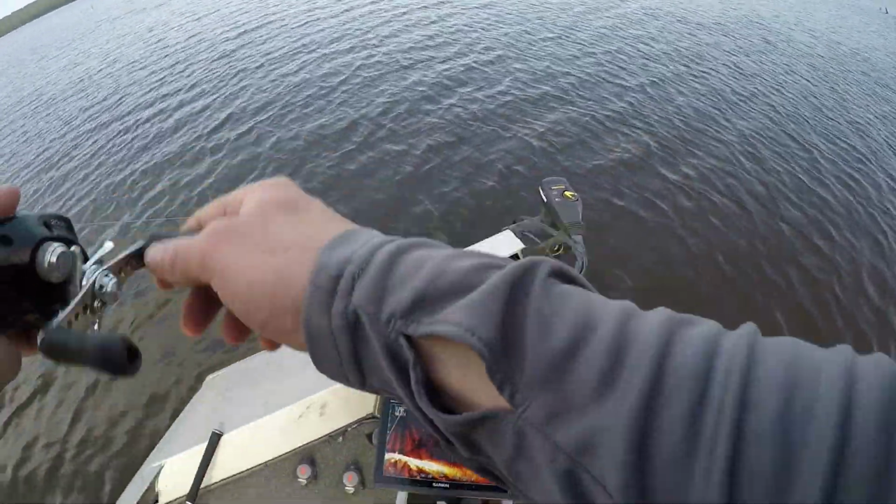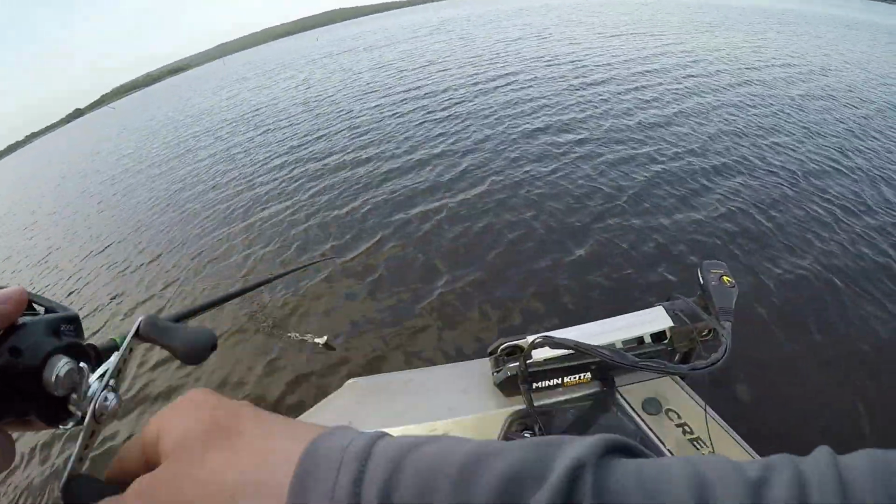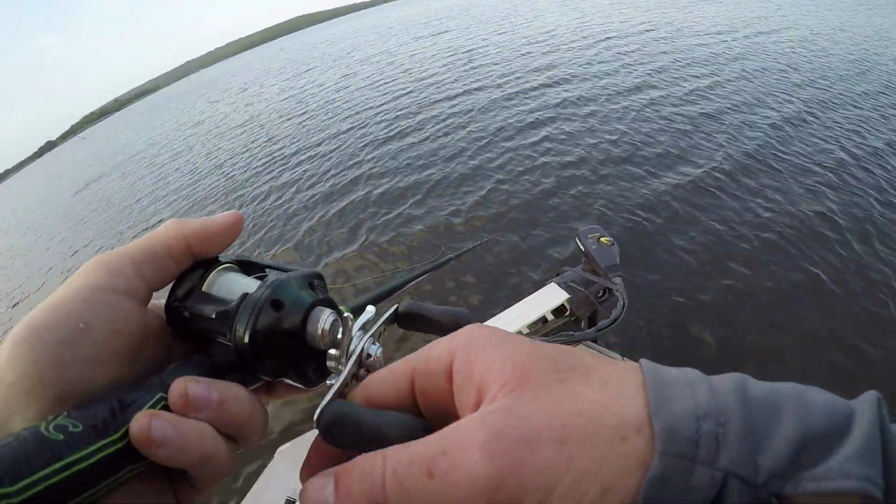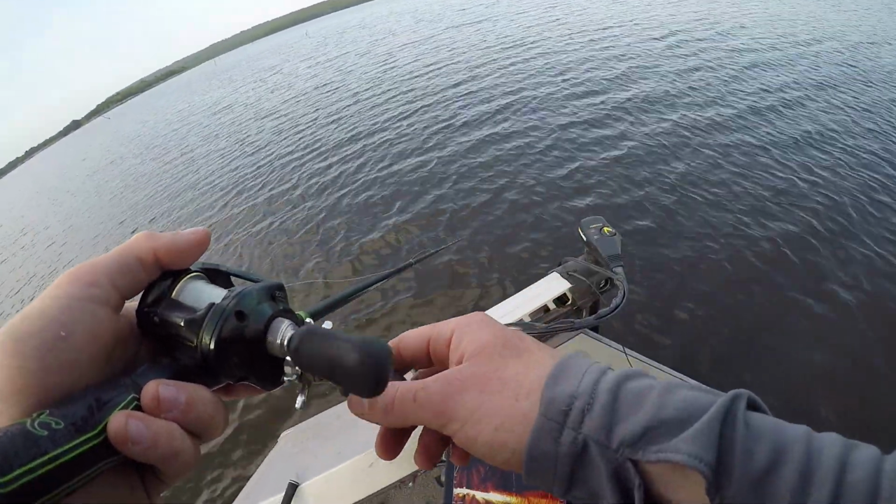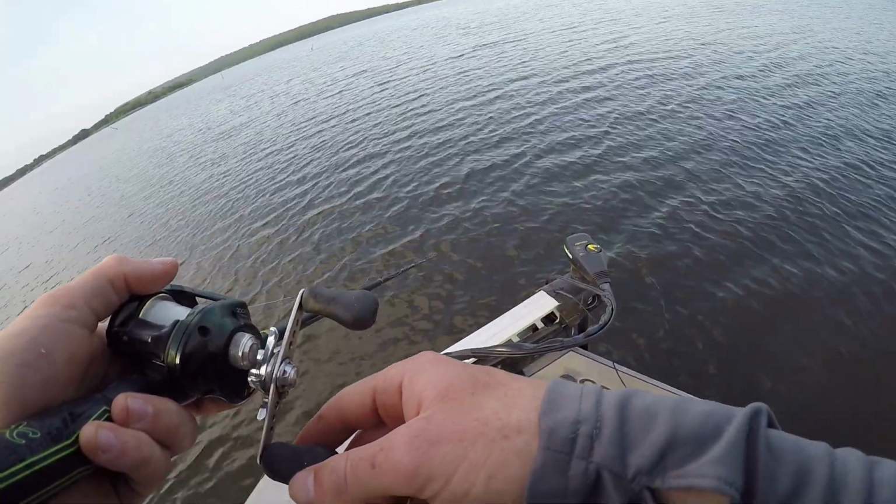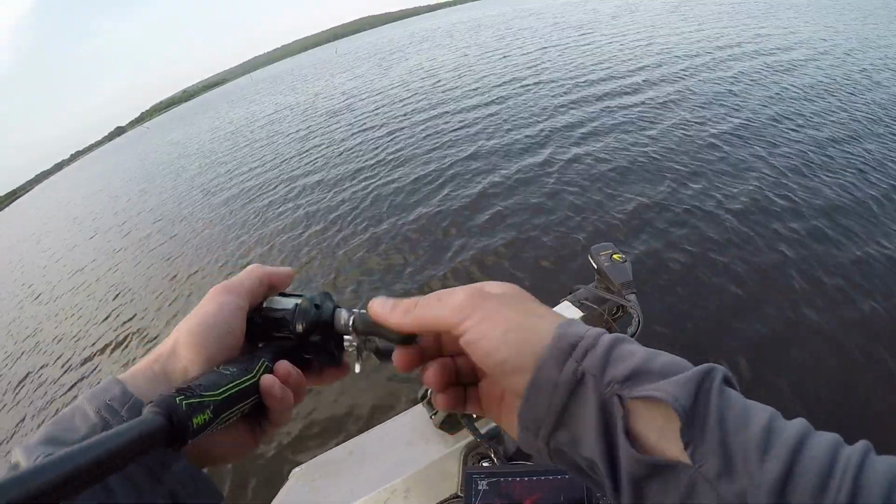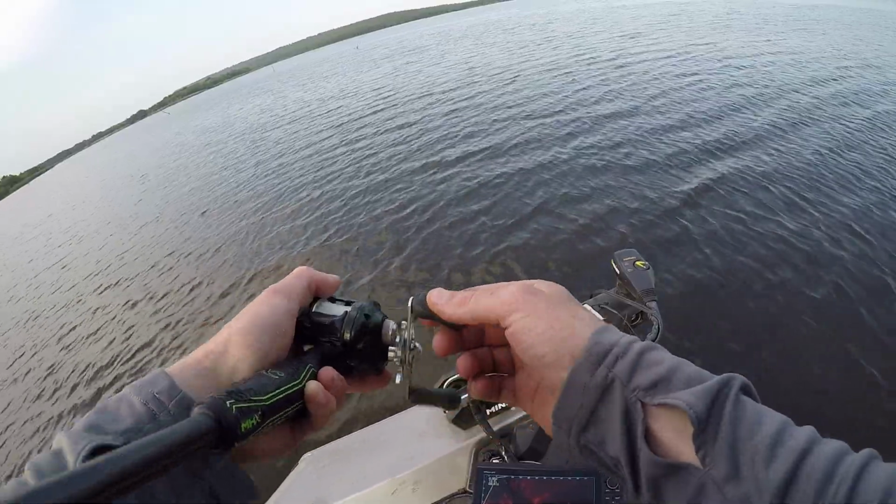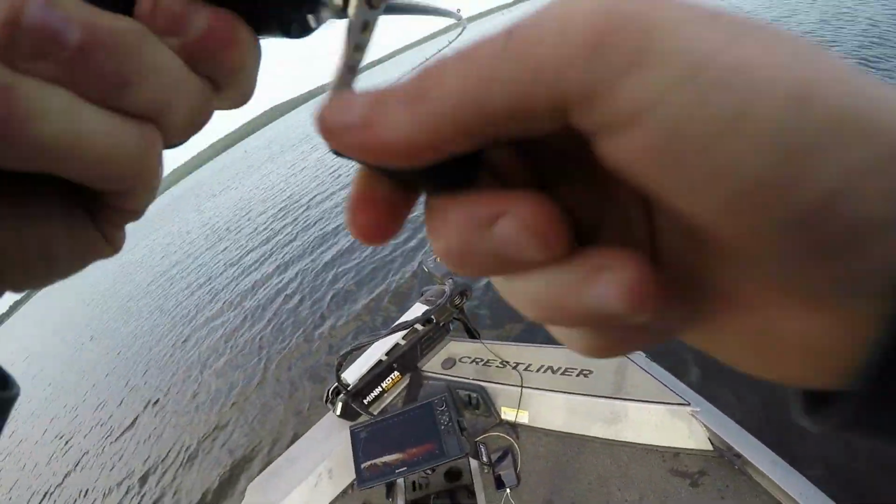He's going back out. Maybe I can get him to refire on it. See if we can get another cast. Make him eat. I think that's the same fish that came up the first time. Come back, come back. Got him that time. Oh, I think it's a good one.